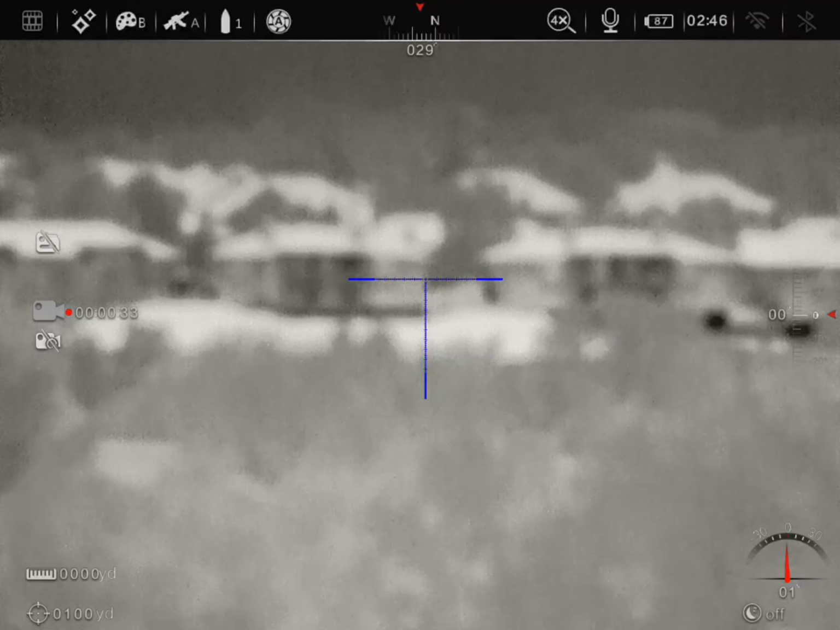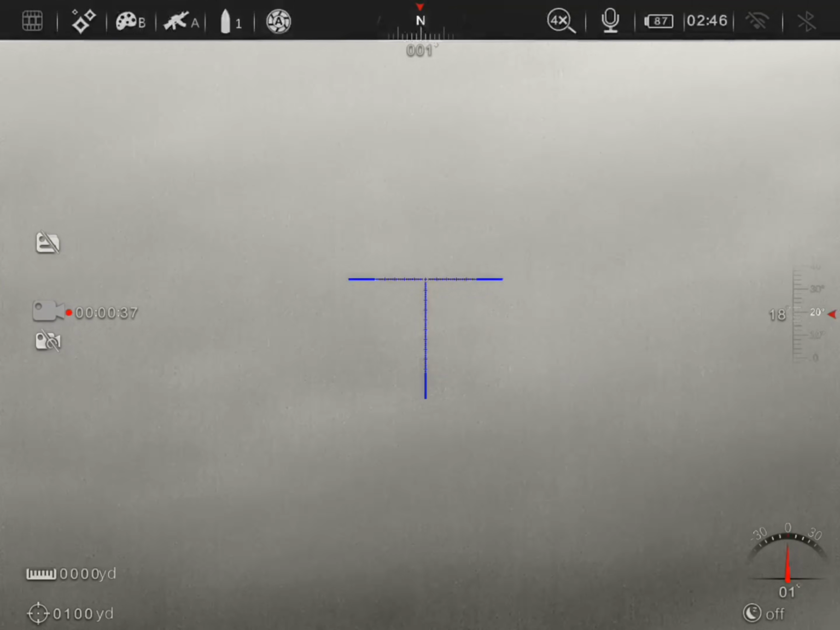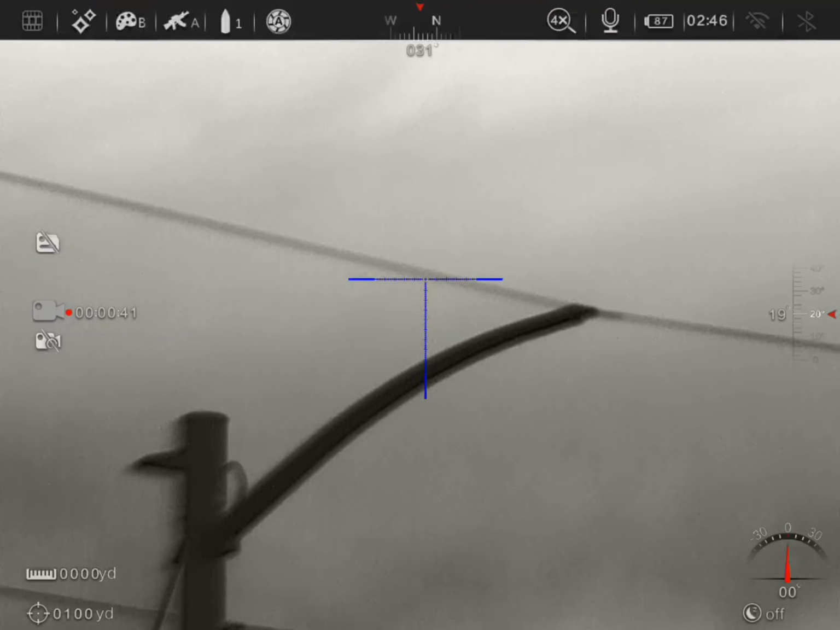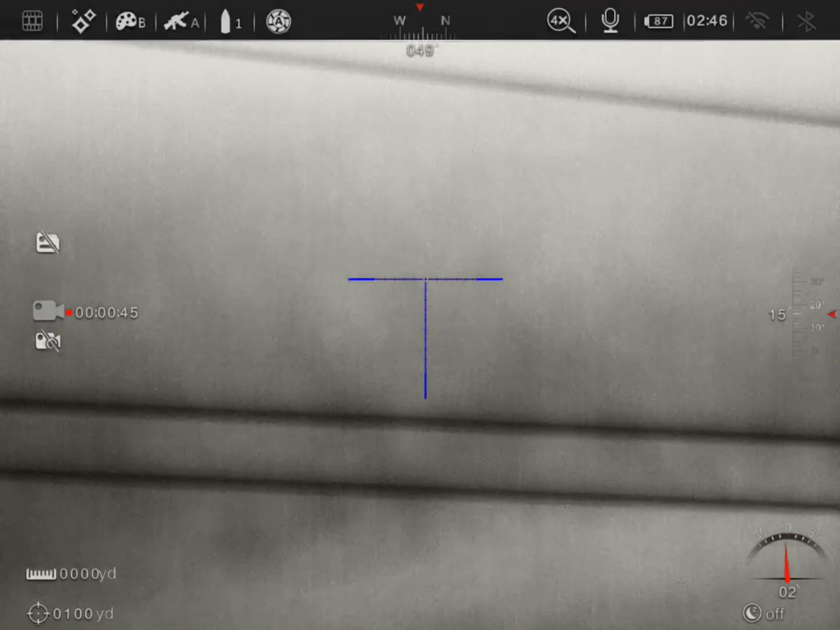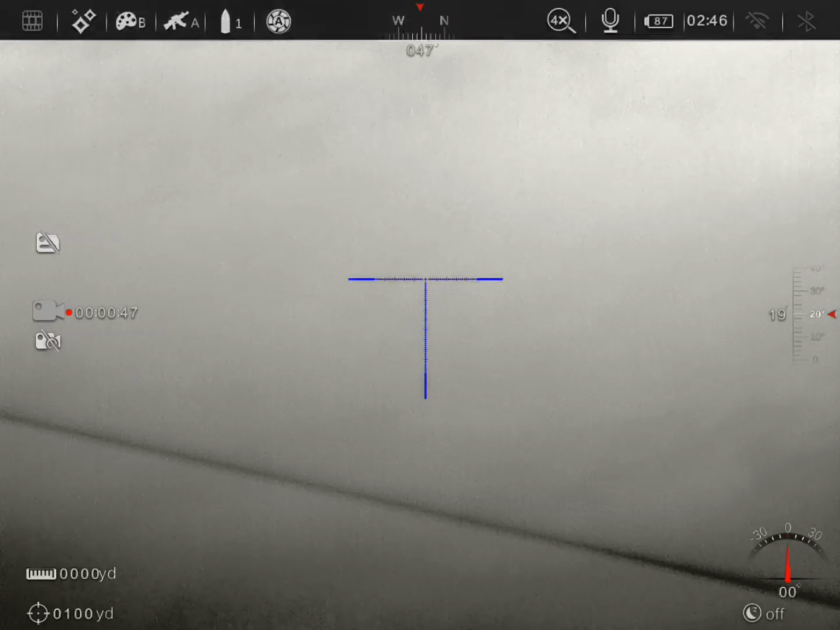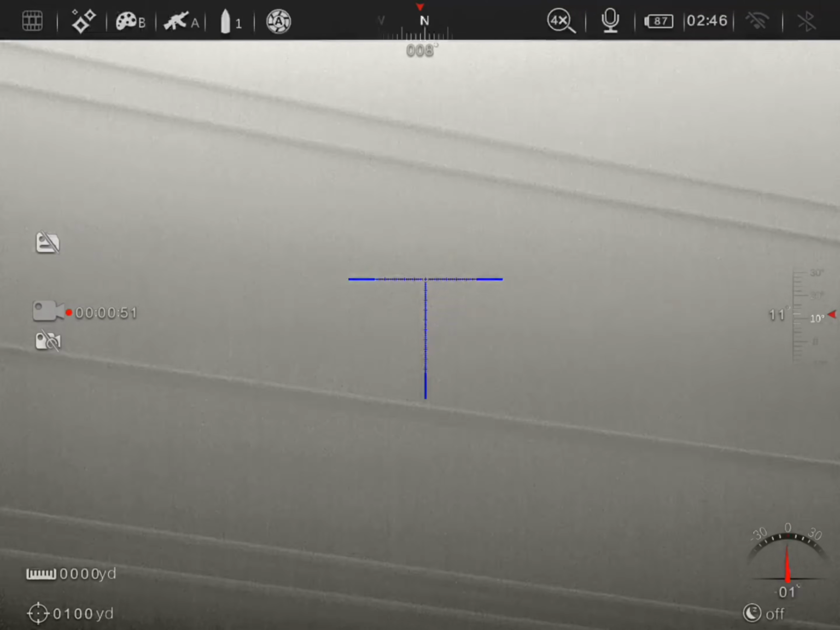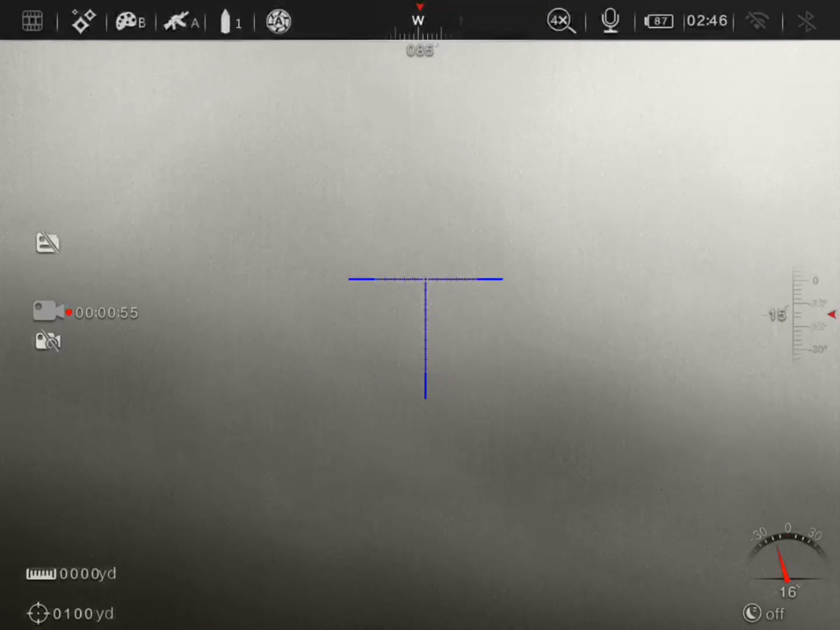Okay, there we go. We're back in focus. I hope you guys saw that. It was hard to focus while tracking that thing. But that was moving incredibly fast, okay? Like, that thing was really, really fast. I'm in focus. I'm not gonna stop the video.